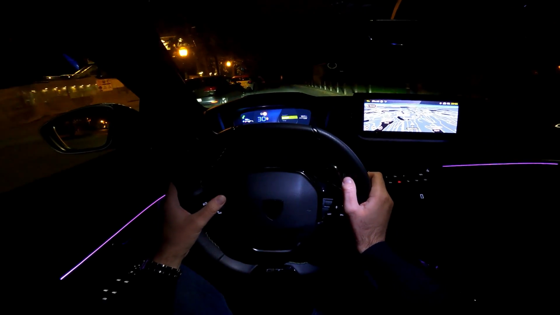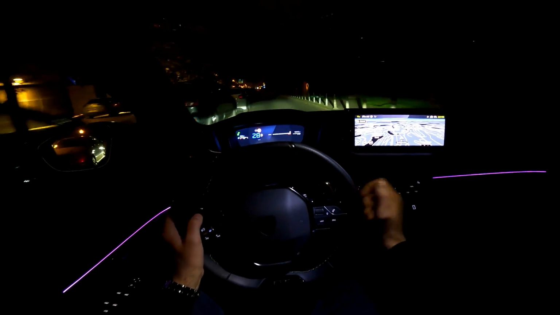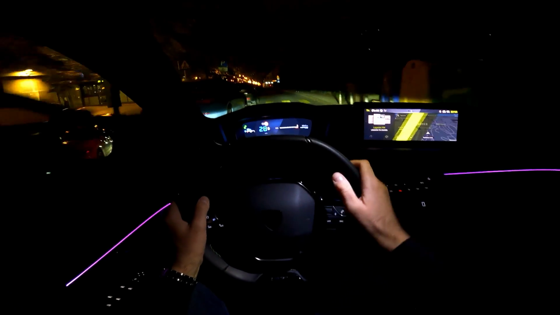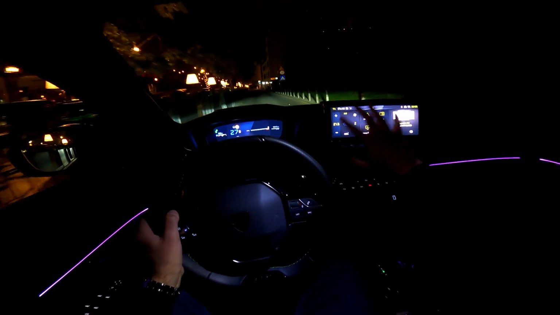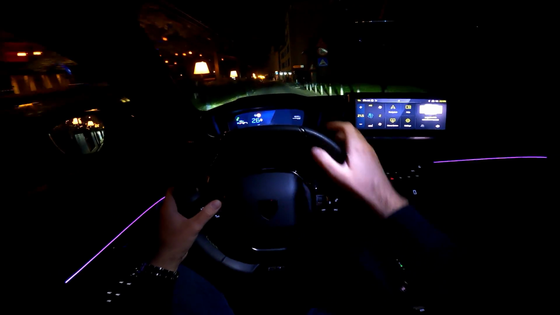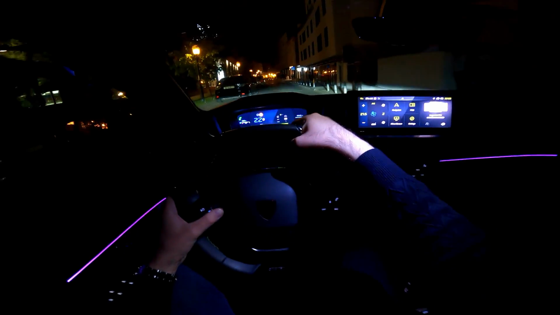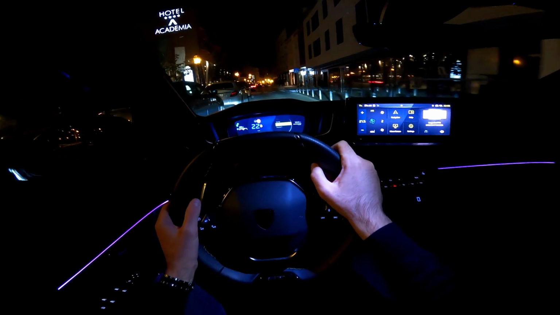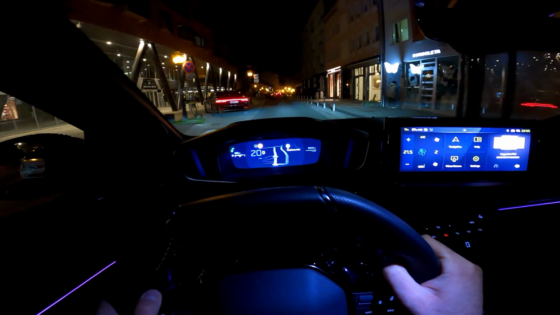So that's one view. Then personal views are available. You can configure them by yourself within the infotainment system. You can also configure the layout of the widgets here. So here we had the RPMs, and then personal one is here. Then navigation view, which is a very cool one in my opinion, as you can see.